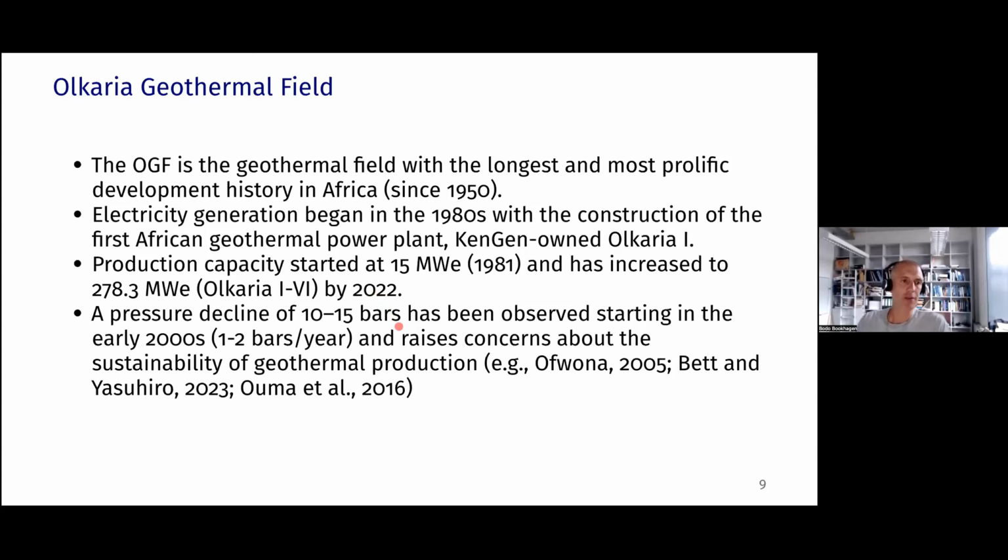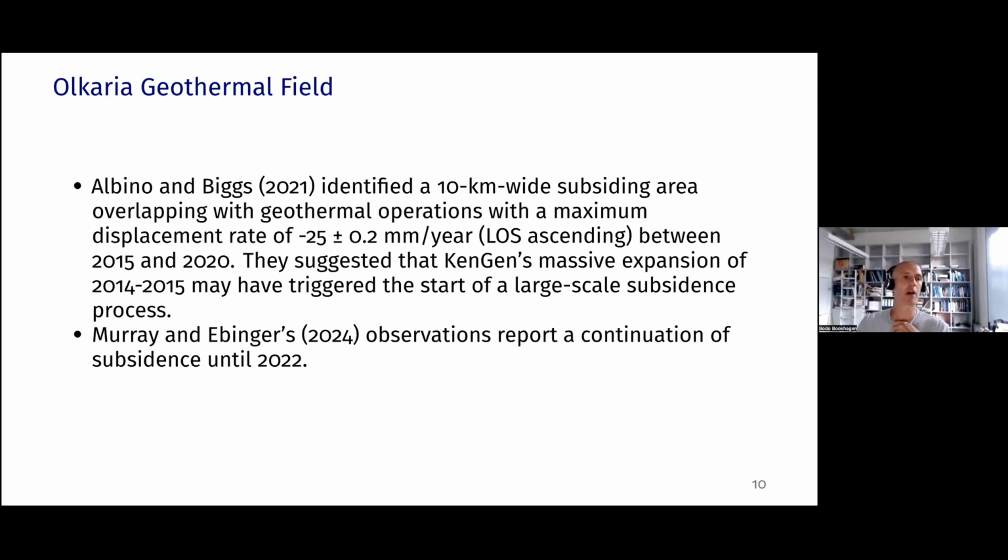What has been noted is that already in the early 2000s there was a pressure decline of 10 to 15 bars, which averages to roughly 1 to 2 bars per year, of the fluids that are being extracted from this area. And that caused concern, in the sense of: is that system sustainable? That question has been addressed in previous publications. I'm listing some of them here, but I also wanted to point out 2 recent publications, and I'm mentioning here Albino and Bis.